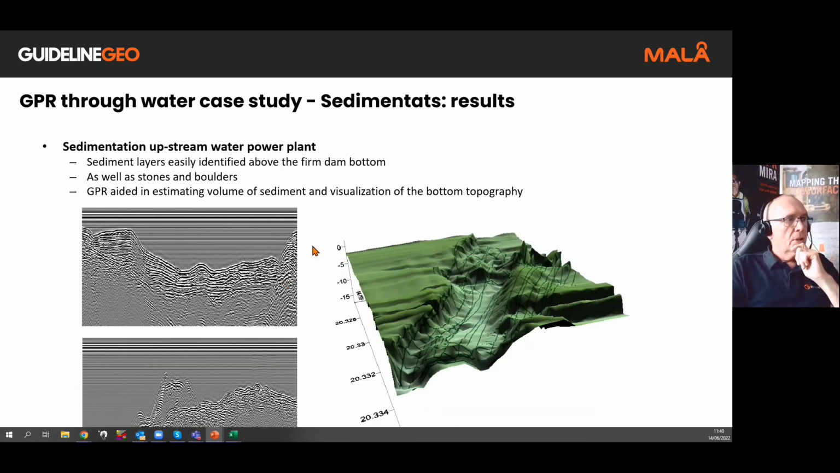From that, we could see the sedimentary layers easily identifiable above the firm dam bottom, as well as stones and boulders and rocks and outcrops of the lake bottom itself. GPR aided in the estimation of the volume of sediment and also the visualization of the actual lake or dam reservoir, the actual base of that, quite nicely. This was plotted into a nice 3D image that you can see on the right hand side.